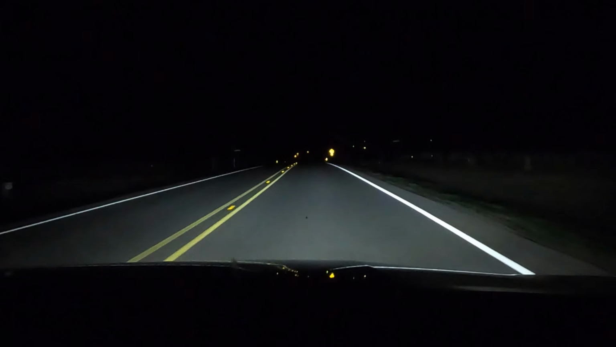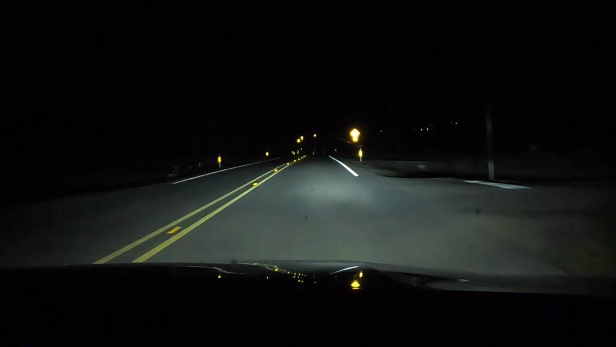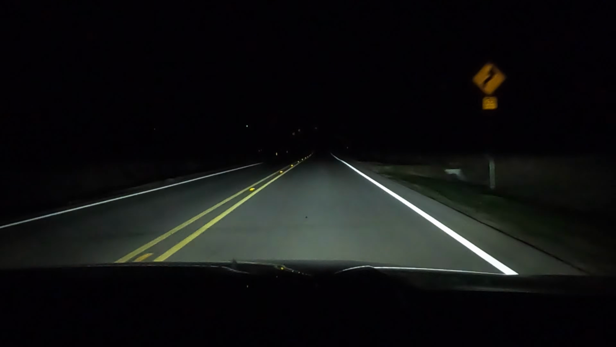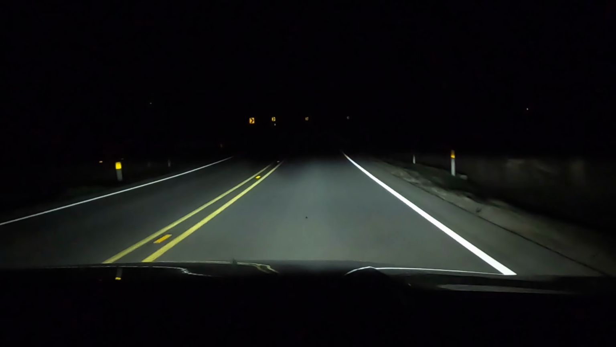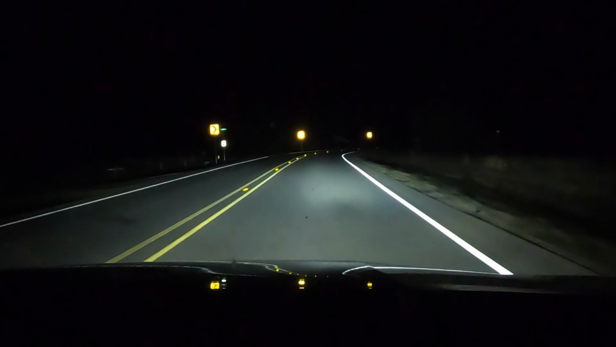Then coming over, still the low beams, high beams, low beams. Actually, they're not great, but they're not as bad as I thought they would have counted them. Now I'm going to put the automatic high beams on.